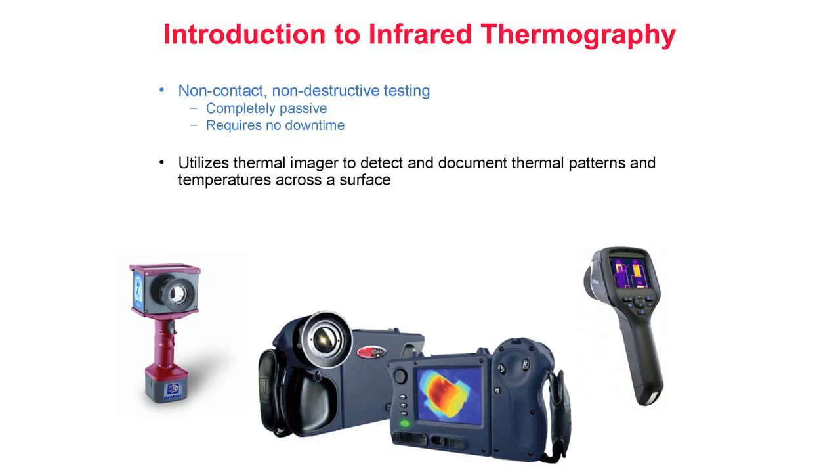Infrared thermography utilizes a video camera-like device known as a thermal imager to detect and document thermal patterns across a surface. Some thermal imagers can also measure surface temperatures. Pictured here are several modern thermal imagers. Currently, there is a wide variety of commercial infrared imaging systems available.